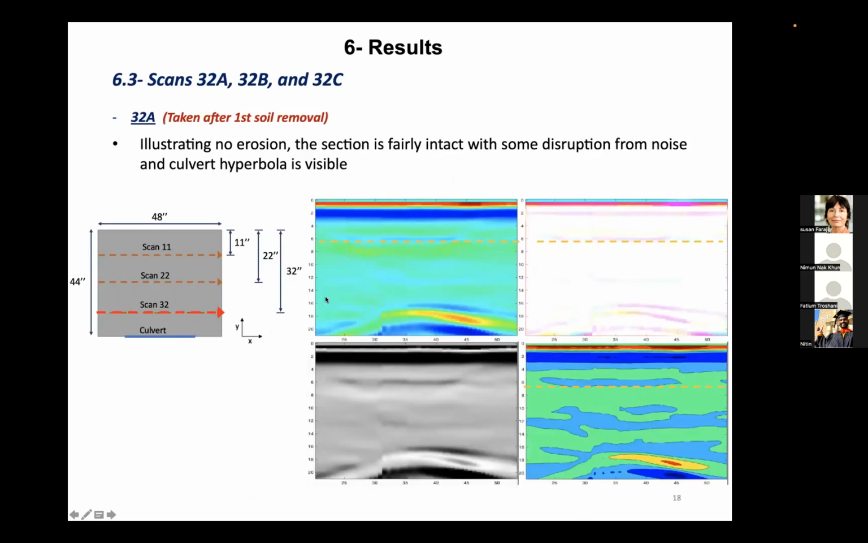Now, for the last iteration, scan 32A, after the first soil removal, we can see that the culvert is still fairly intact, like the image of 11A. Even though we had one soil removal, there is not much we can see here, and the culvert is fairly intact. But here we have some noise, where some data was lost.